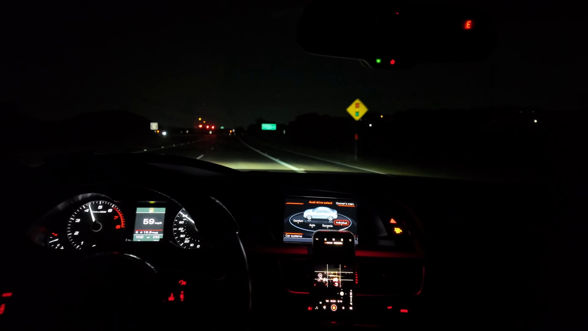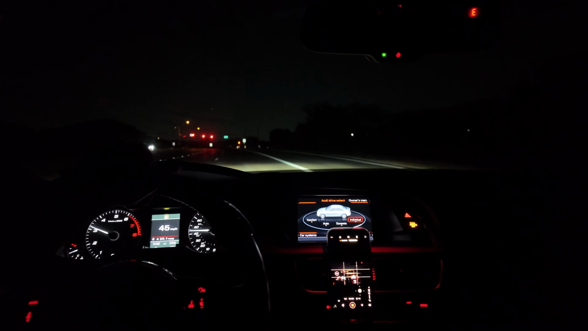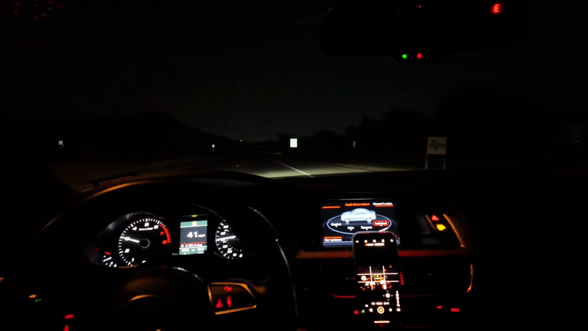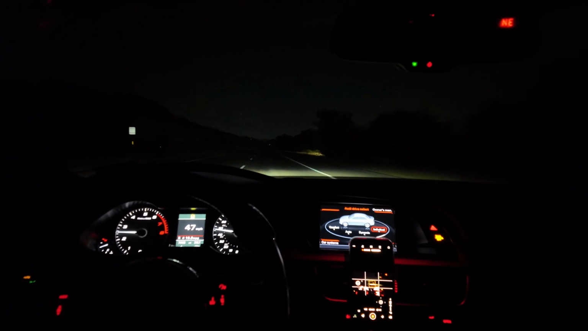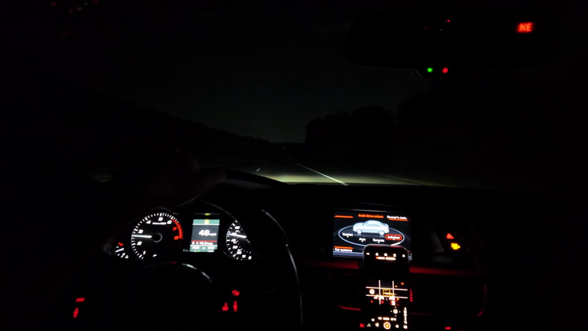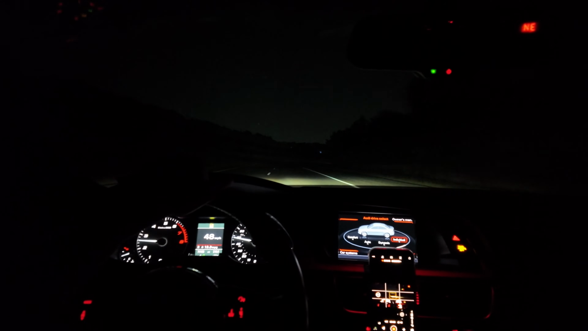It is so weird listening to that supercharger with the windows down. I honestly never drive with my windows down. I'm only doing it to catch that on the microphone because I felt like it would sound pretty sick, and I'm hoping it picks it up well. But damn, that actually sounds sick. That's probably one of the biggest reasons I bought this car, was for that sound alone. I just love it so much.